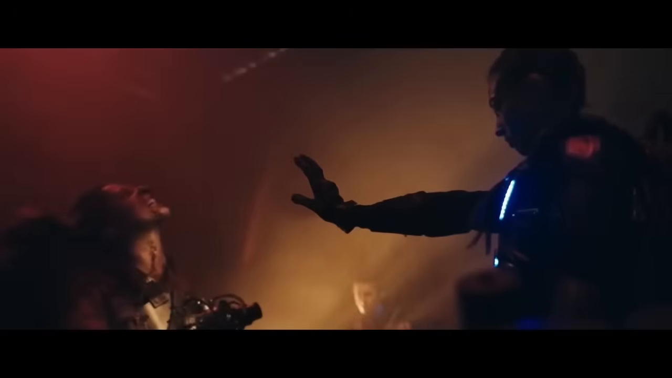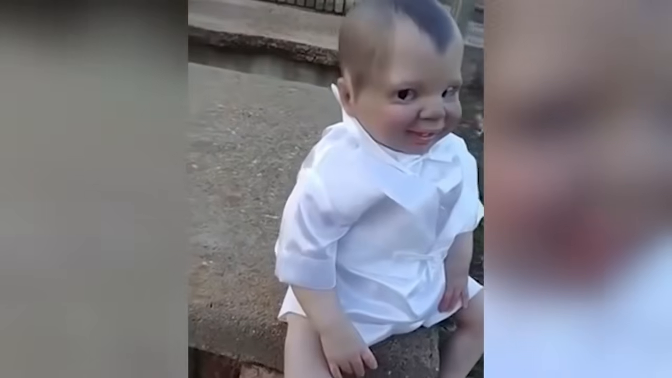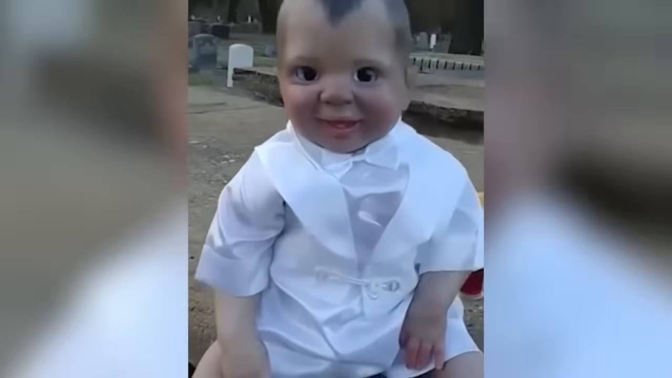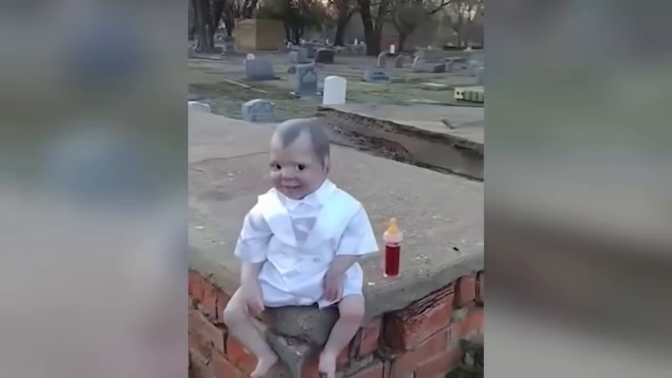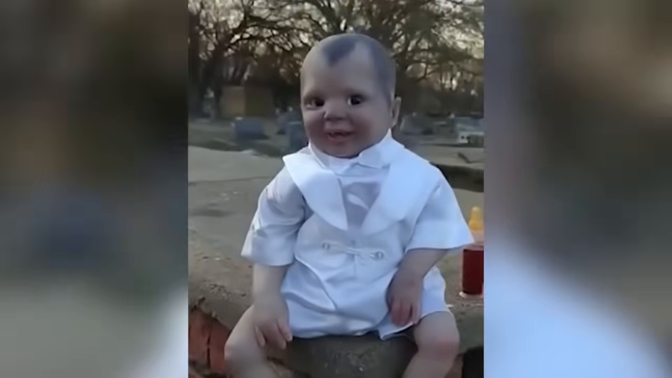Vampire doll. There are some people who enjoy horror films and other frightful things. In fact, some people voluntarily collect haunted dolls. This particular doll is perhaps one of the creepiest because of its horrible and frightful characteristics, which make it resemble a genuine infant. It is even known in some circles as the Devil's Doll.